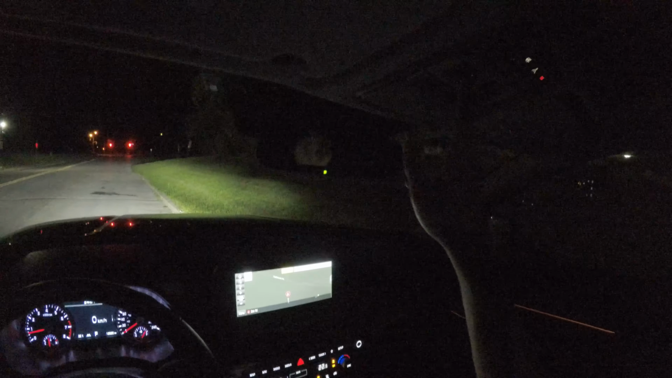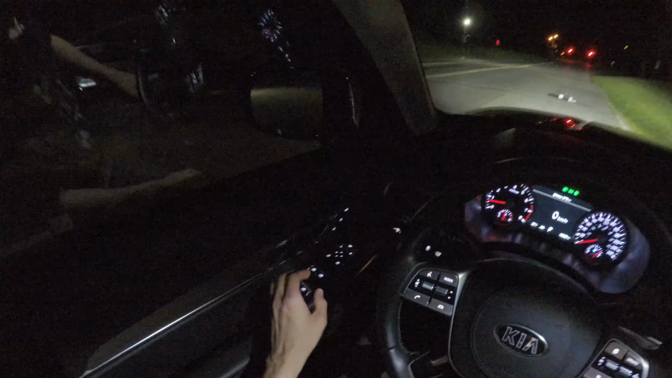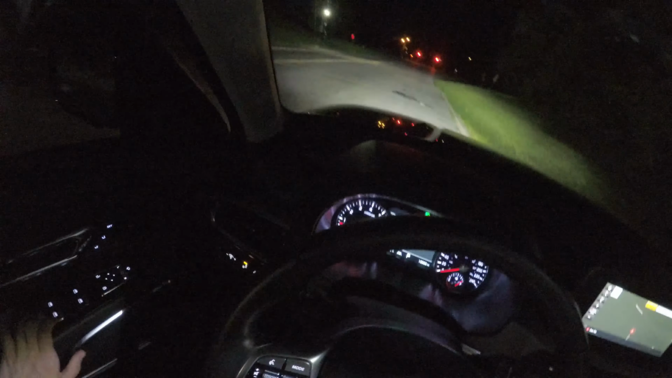Welcome to GCCars. My name is Eric and today we're going to take a test drive, is what I meant to say. POV test drive in this 2021 Kia Telluride. That is the top trim here. This is actually the Nightsky edition, so it's about as fully loaded as you can get in a Kia Telluride.